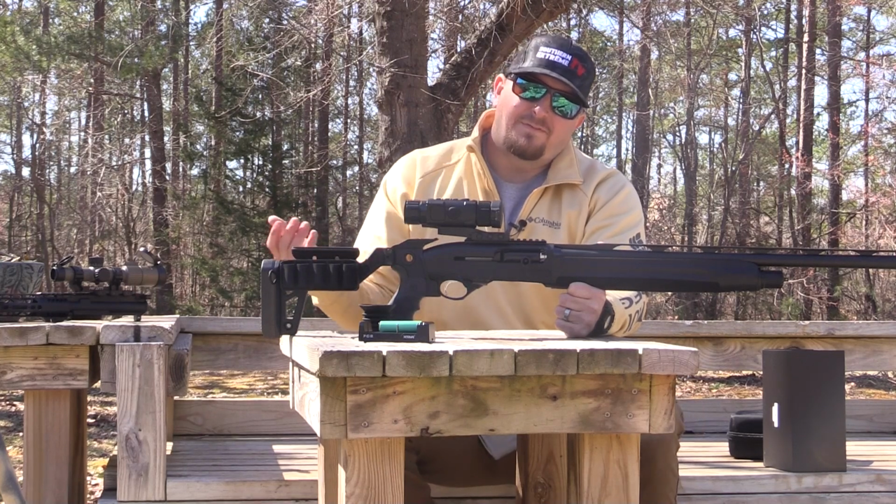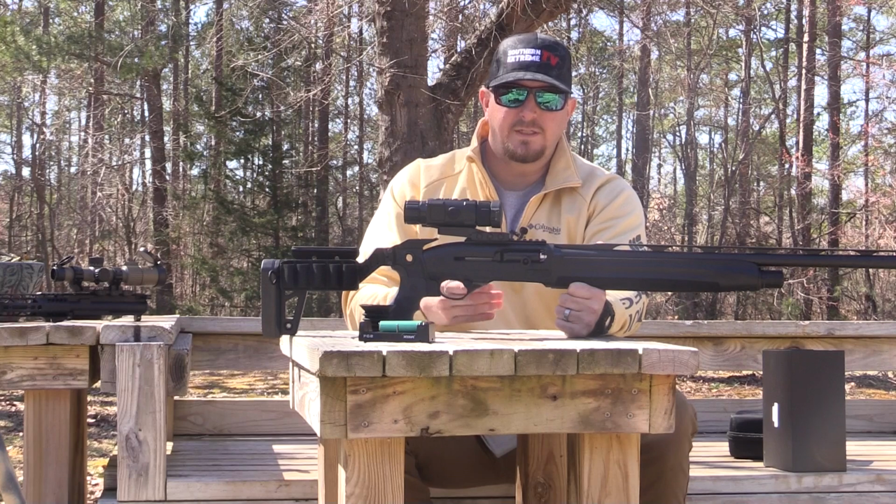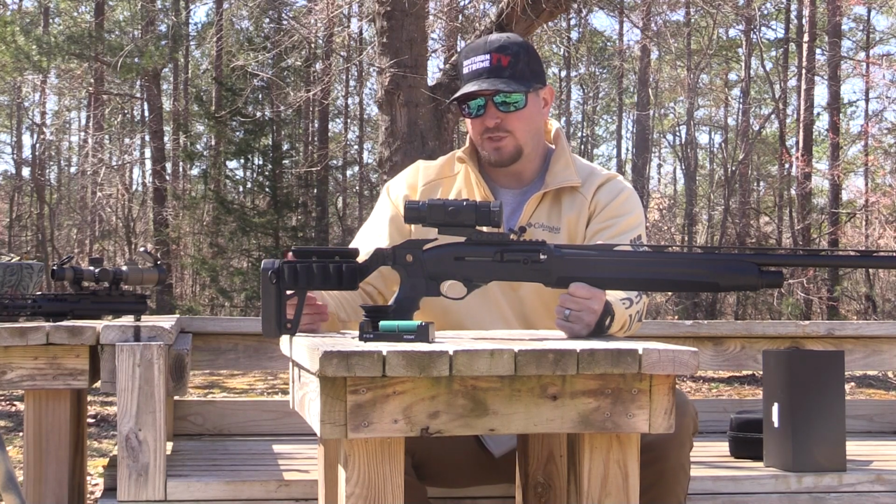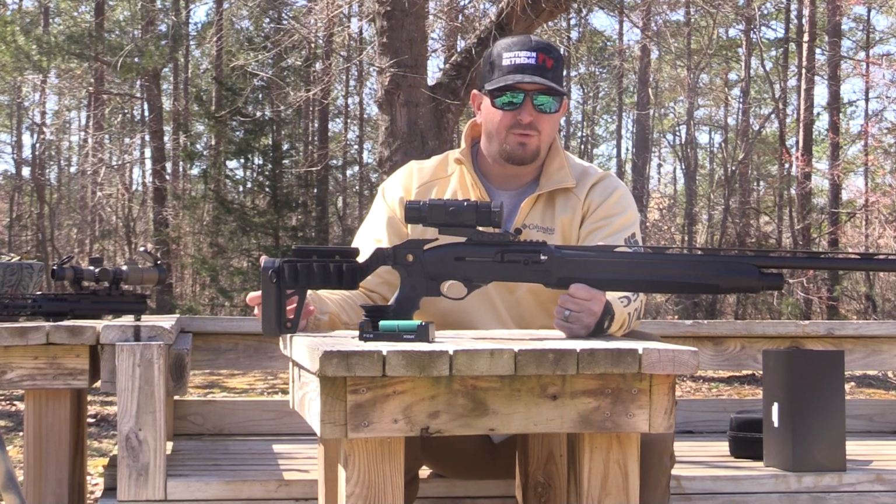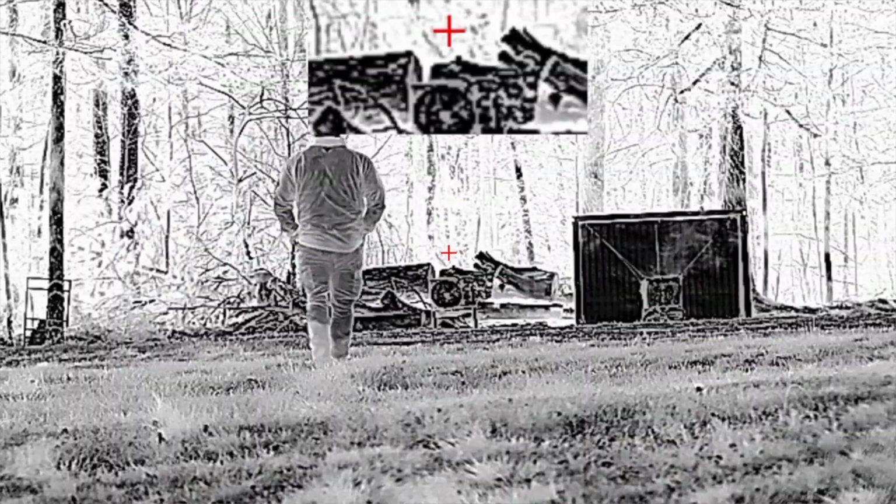So if the $1,500 to $1,800 is worth it to you to spend extra just to have that peace of mind for an extra 2 to 3 years of warranty, then maybe that's one thing to consider. However, with the affordability of what the Hydra lineup is, having that 2 or 3 year warranty, I'm not concerned about it at all.